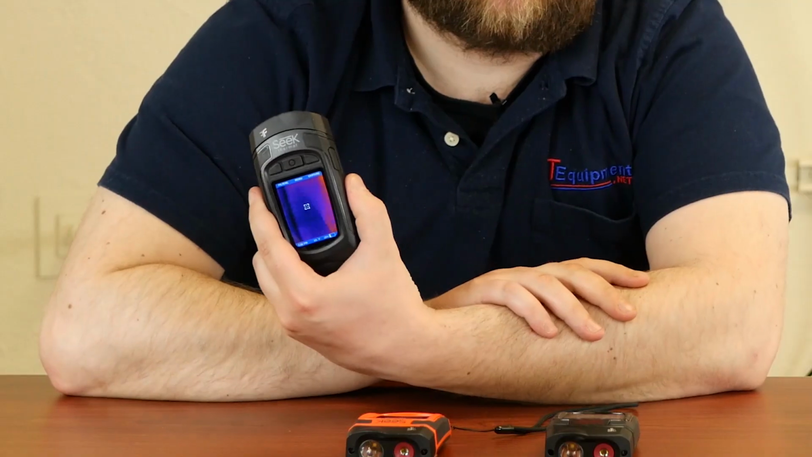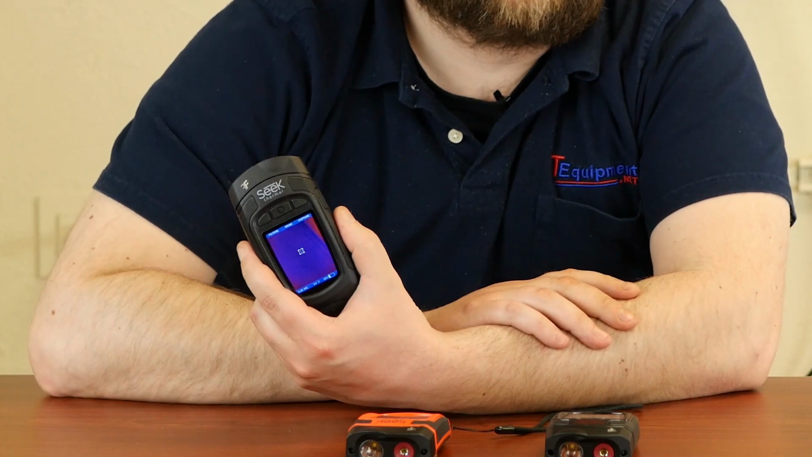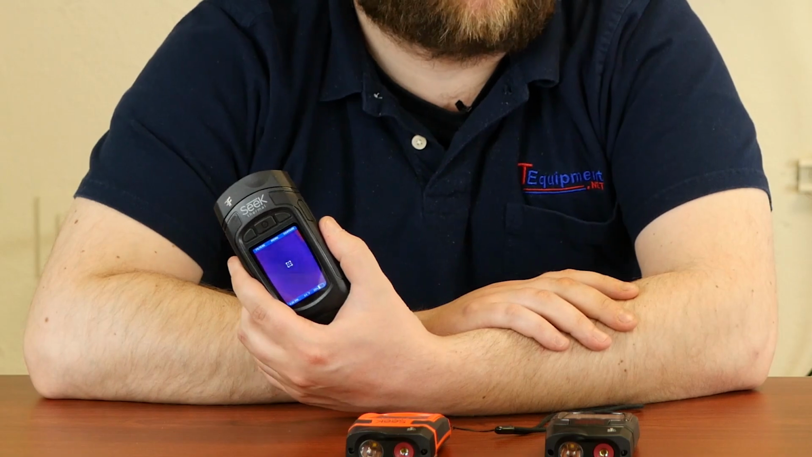Here we have the XR Fast Frame Black. This is really the combination of the two cameras we just looked at. This will have the extended range. It's good to about 900 yards for any of the XR cameras.